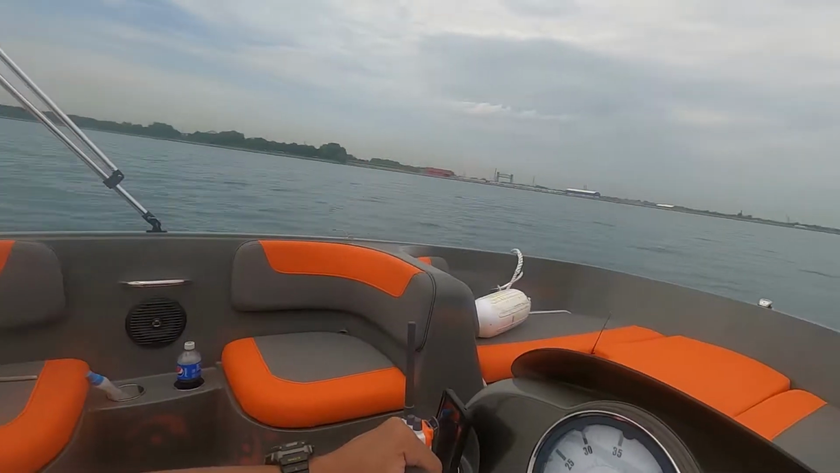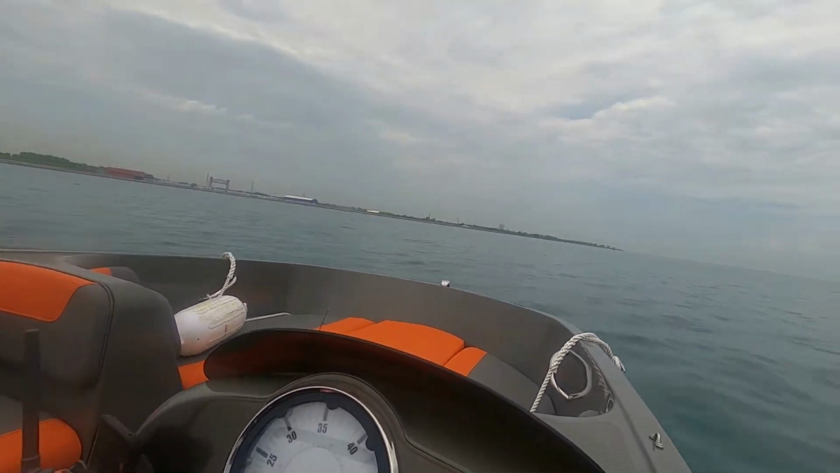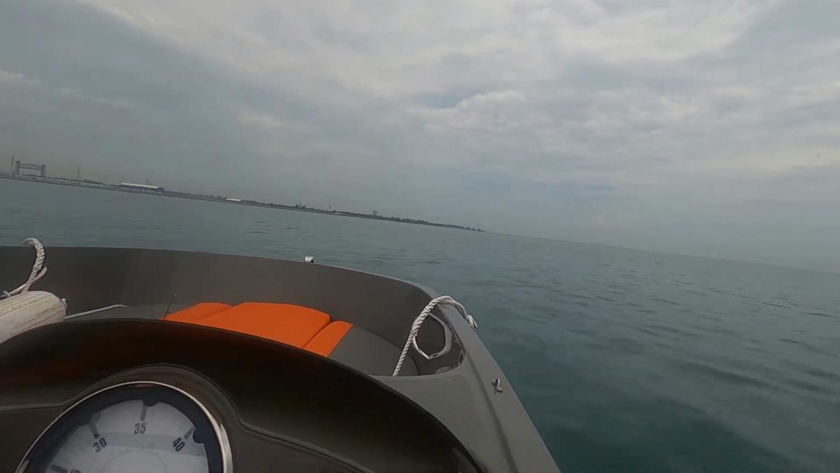Another thing with these boats, don't just automatically stop really fast, because I got a swim platform and all the water would just shoot right up on the swim platform. My goal today was to get to the mouth of the river, and this is where I'm at right here, towards the mouth of the river. Now I see another boat out there. What I don't want to do is make a big ripple for that boat, so I am going to slow down.